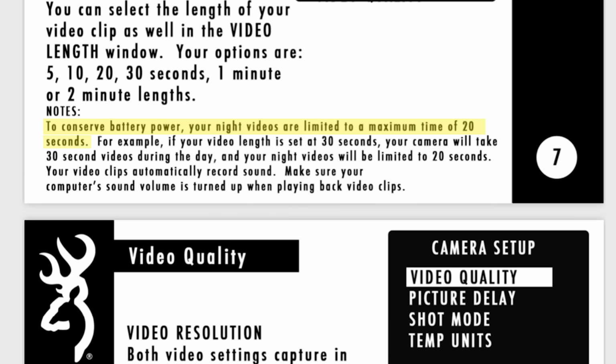This is also a Browning Spec Ops. It's a Platinum. And one thing it has is a playback screen. I could line things up. And also at nighttime, it has a longer video mode. You can take 20-second clips with this. So what I did is I bought 8 of these and I'd set them up at different angles to get the action.